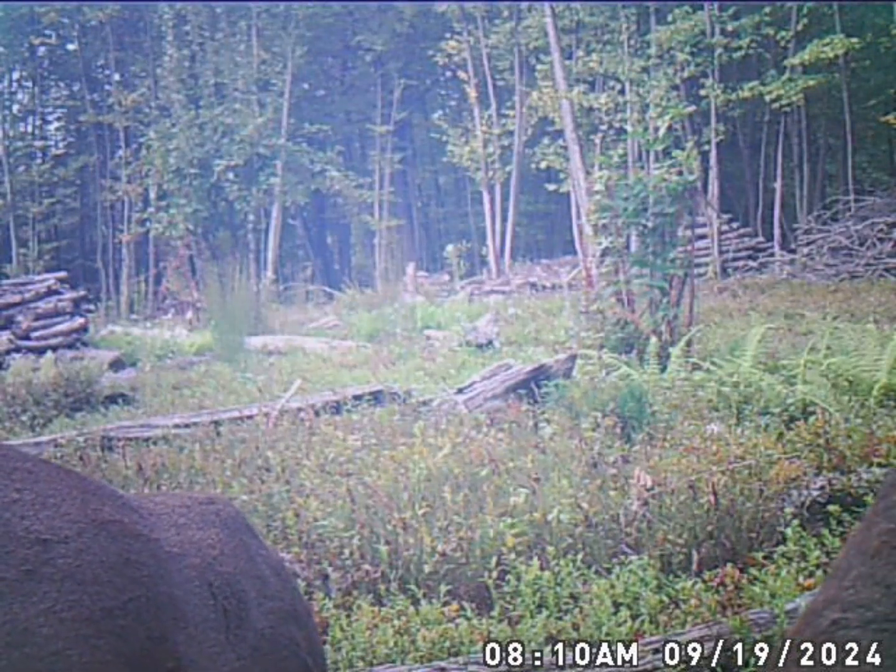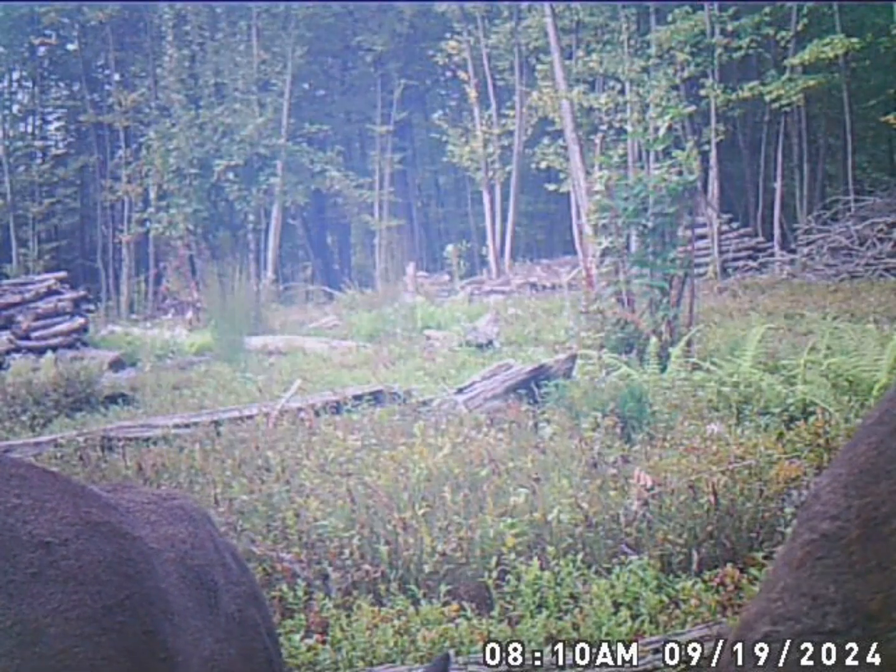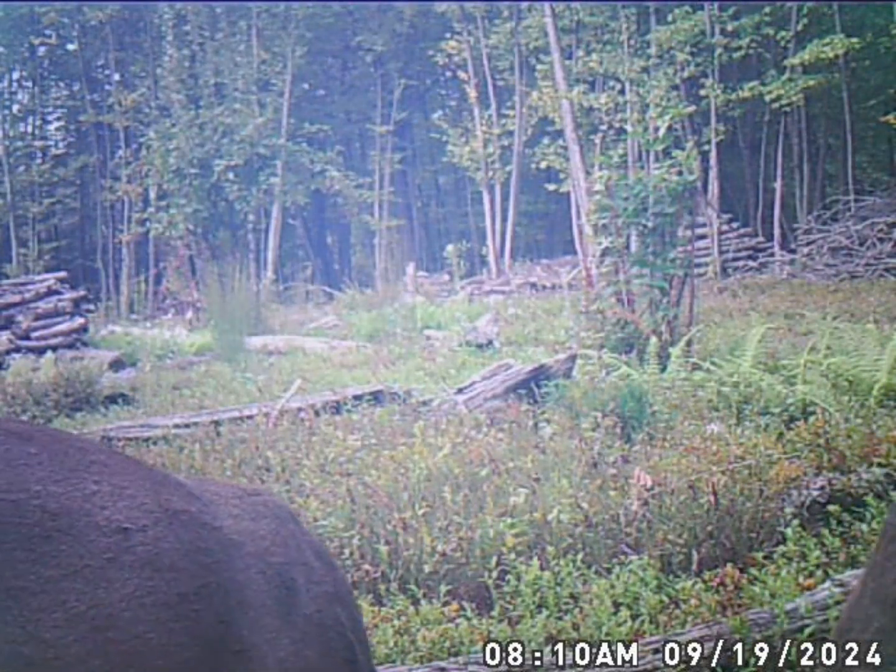It looks like we've got another doe in here feeding right in front of the camera pretty much. There are a couple of does in there now.